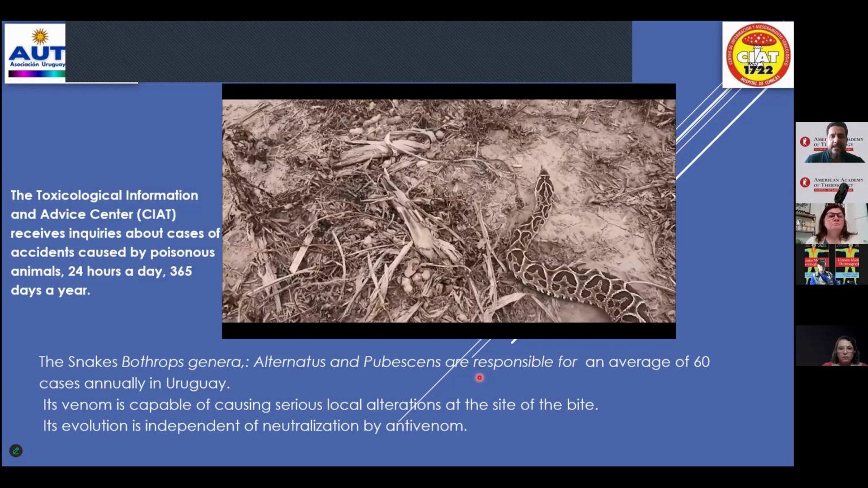A 5-year-old girl consulted the first day after suffering a snake bite while flying a kite. Look at that, flying a kite. Identified as Bothrops pubescens on the inner surface of the right foot. Here, this here and here, the bite area. She received 8 vials of antivenom serum, and the systemic effect resolved. But the local phenomena were very complicated in the next days.